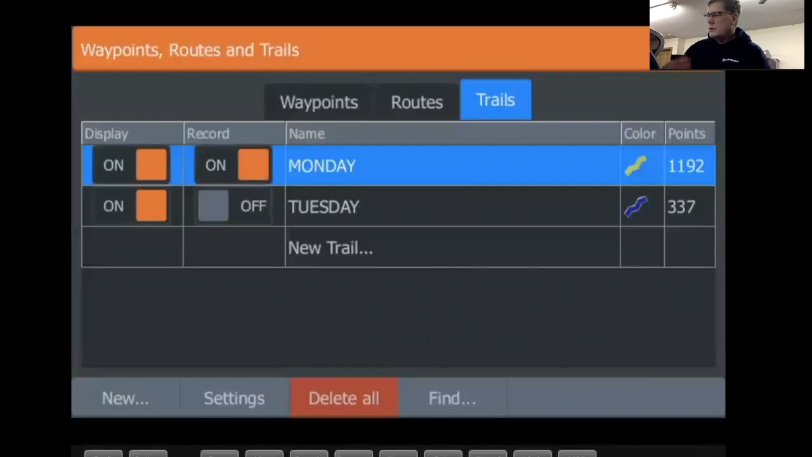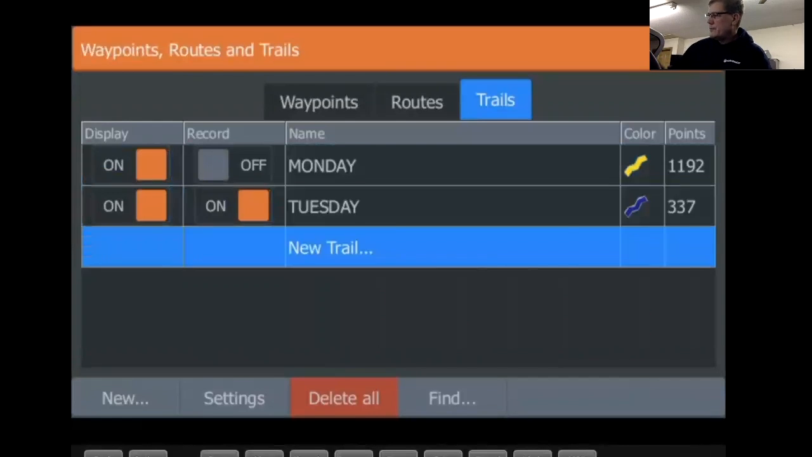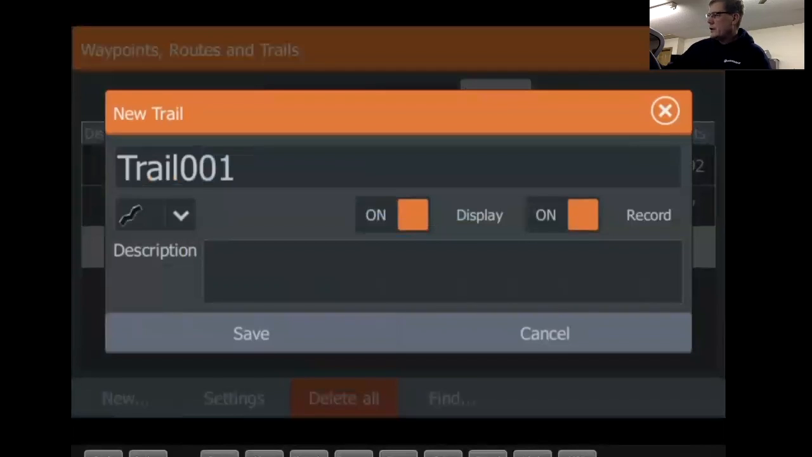So I go out Tuesday. You can refollow your old trails, but let's say you want to have a different trail for each day of the week. So I then created a Tuesday, turn that on, and as you're running around Tuesday, you'll create a trail in that blue color. And then let's say Wednesday, you tap on that, create another, change the color palette, things like that.